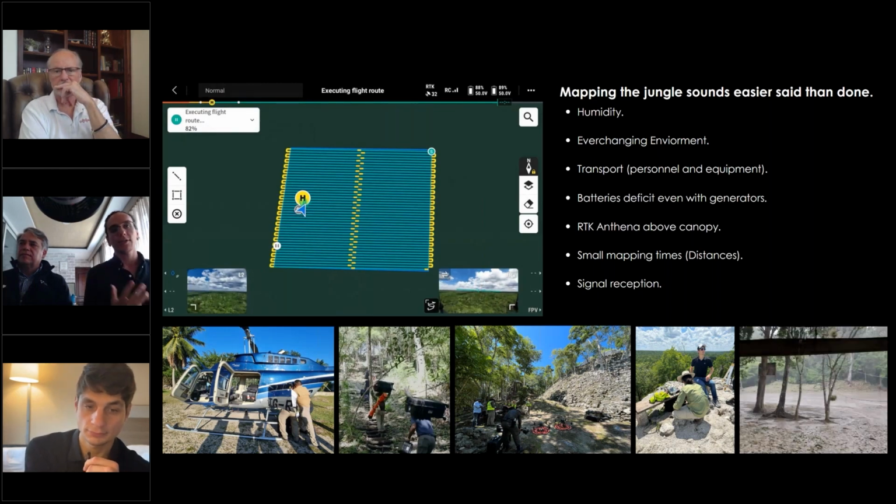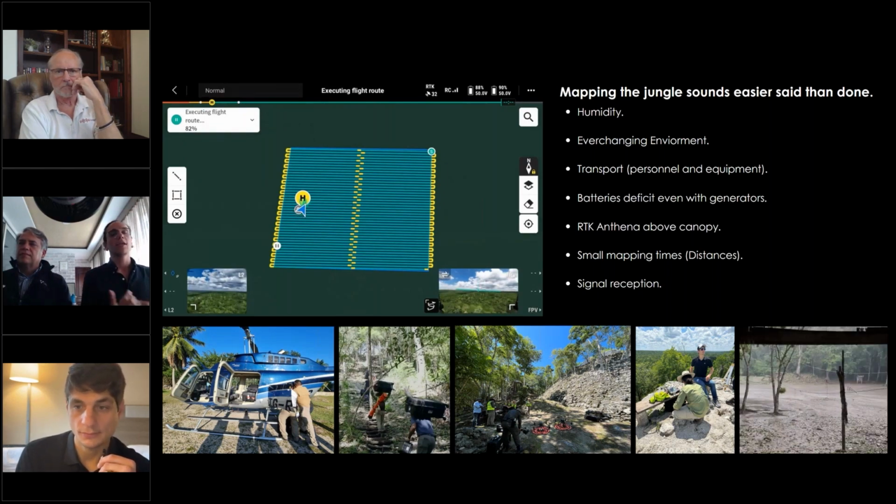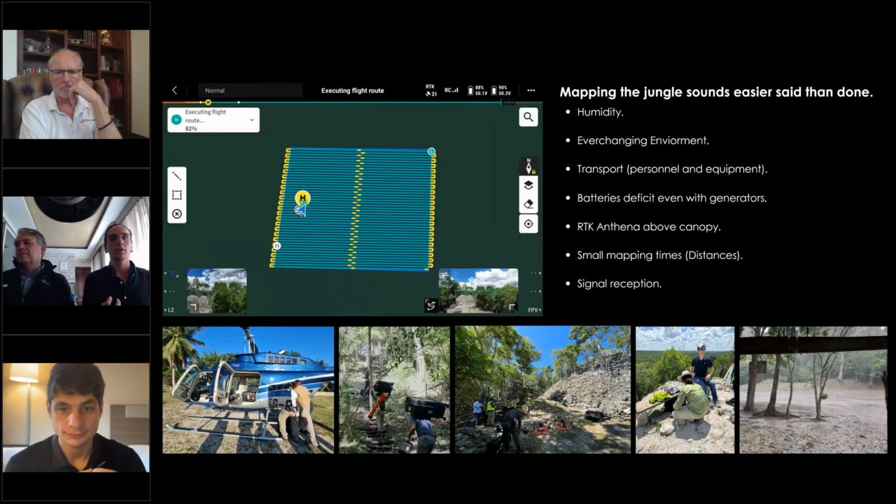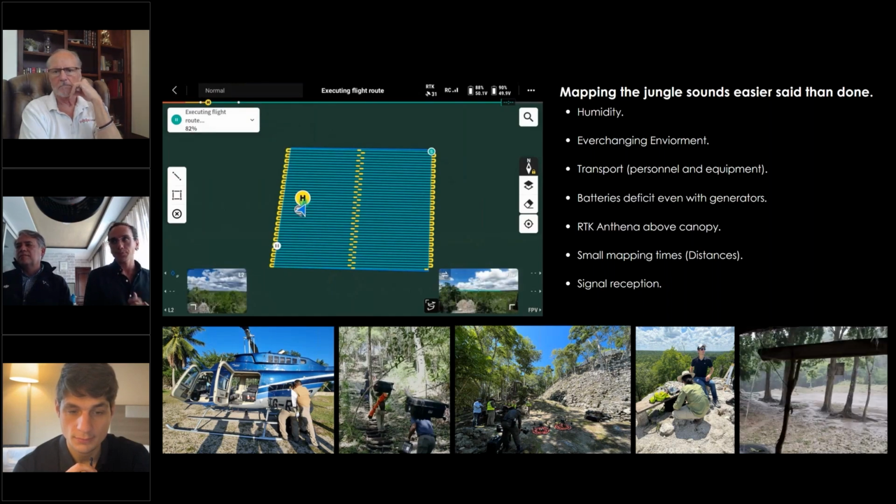That was not enough because, as I previously said, the humidity won't let you charge the batteries completely, and you have to keep moving these heavy generators in order to charge the batteries, and they take a lot longer than if you were to plug them into a wall.